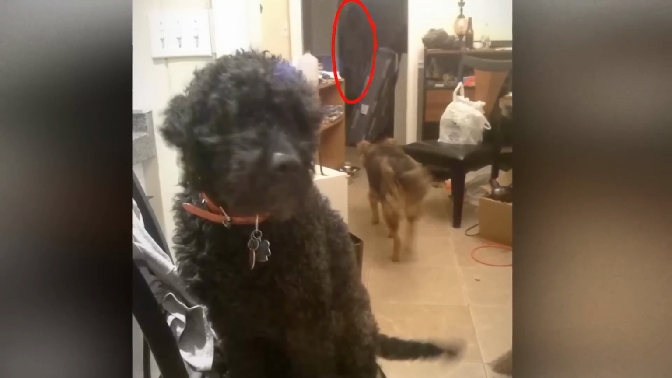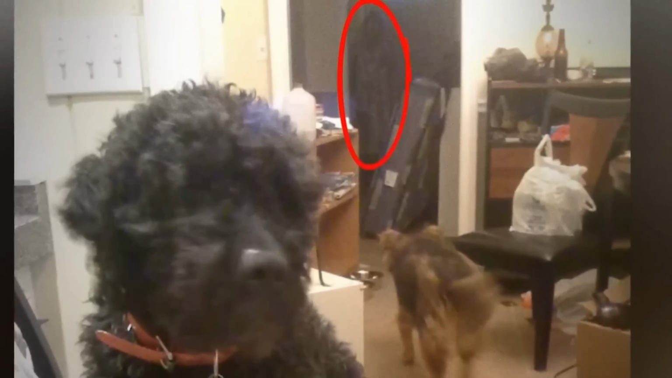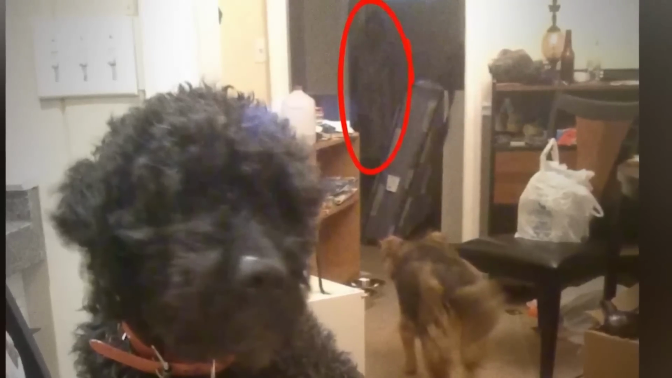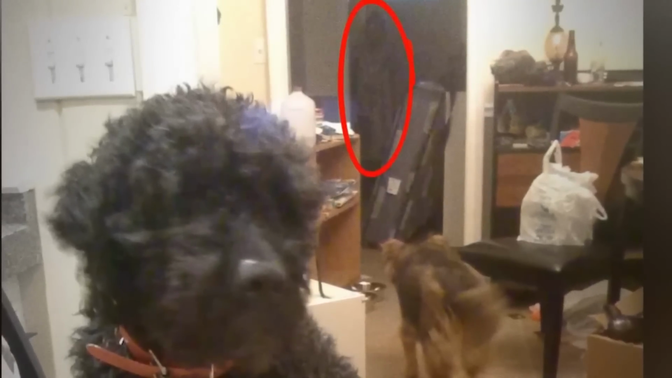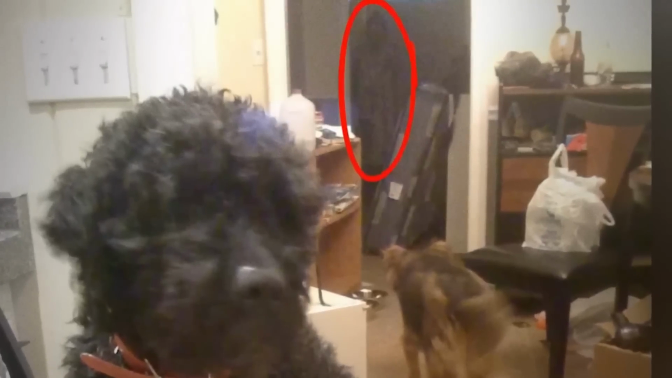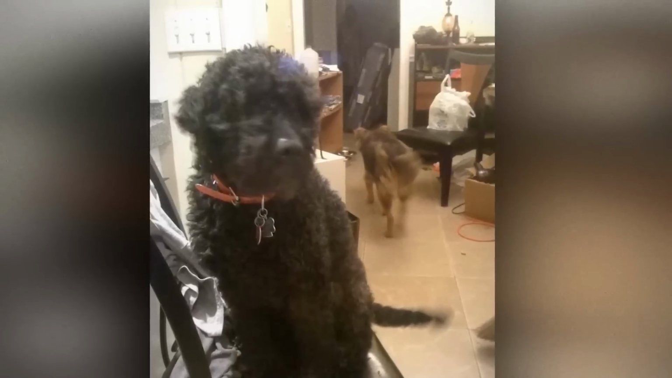In the background, her second dog seemed to be cautiously approaching a faint, shadowy silhouette of a woman. The eerie figure was hunched over, and the dog's body language suggested a sense of unease, as if trying to determine whether this presence was a friend or foe. What made the image even more disturbing was that the woman insisted she had been completely alone in her apartment at the time, but the mysterious figure in the photo, there was no logical explanation.